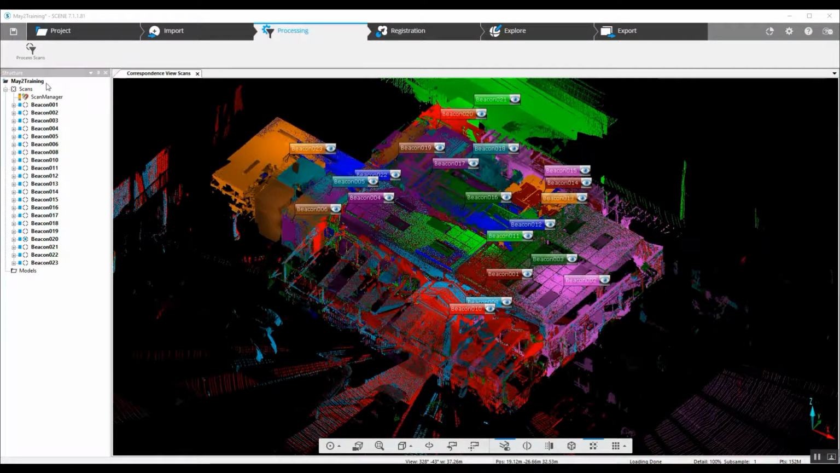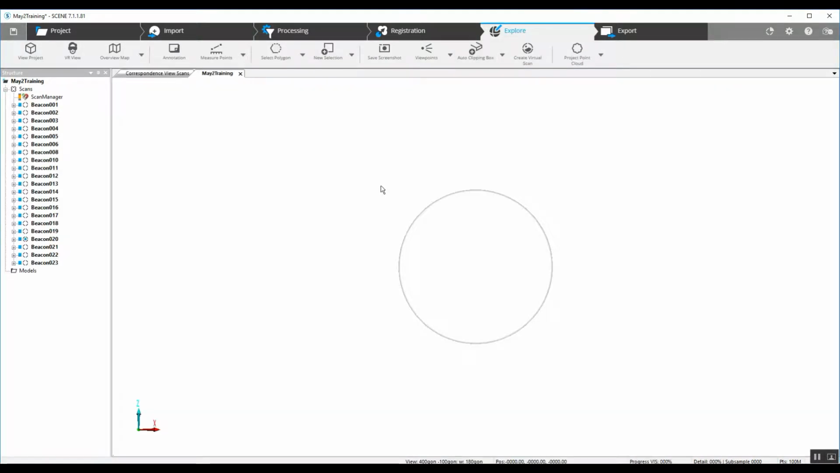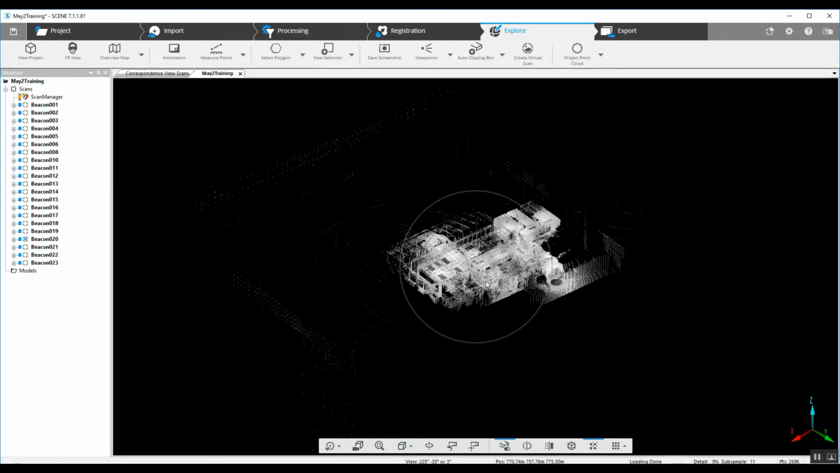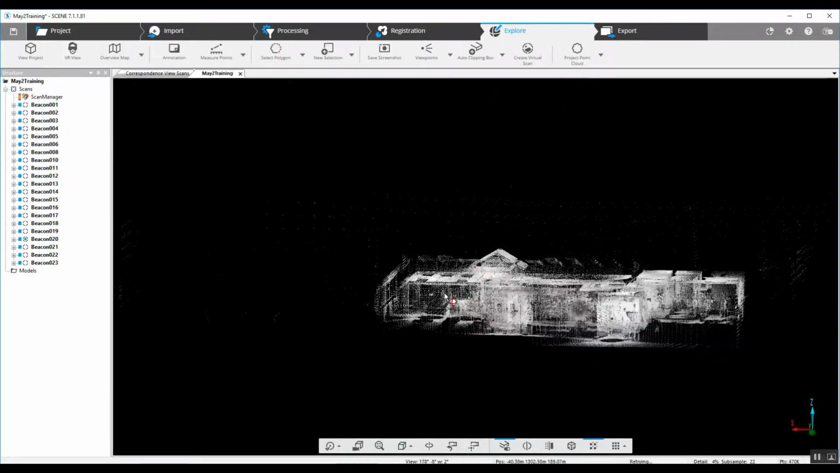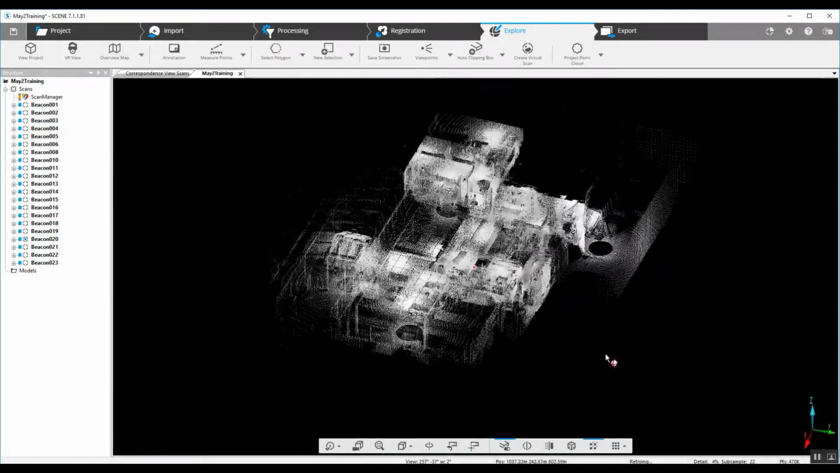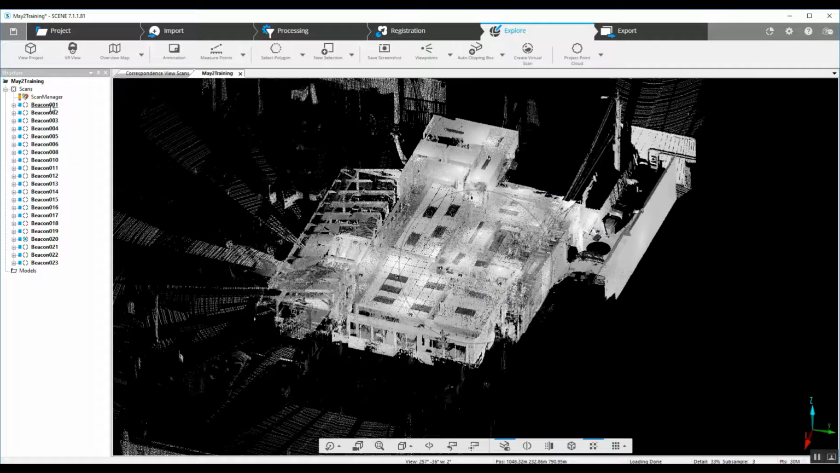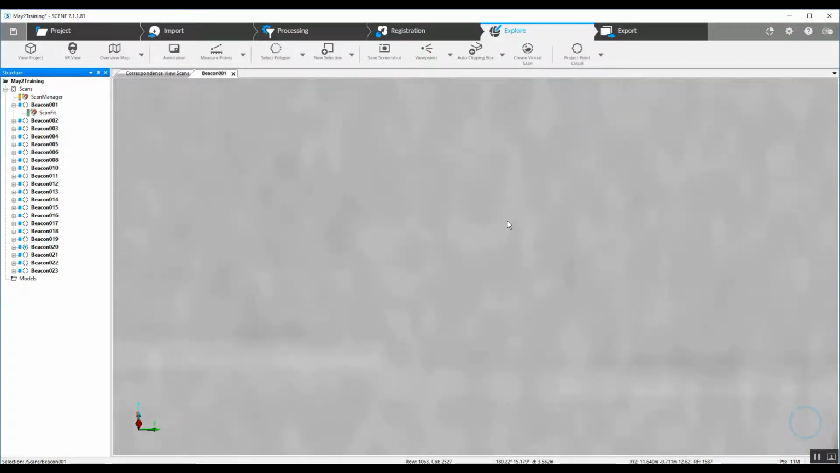We can also look at this project when we get into the Explore mode here, and it will show it to us in our regular 3D mode. Looks a little odd because it is all interior scans. You don't really get the feel for the exterior of the building. We can also open up each scan to look at it in 2D. This is called a quick view.